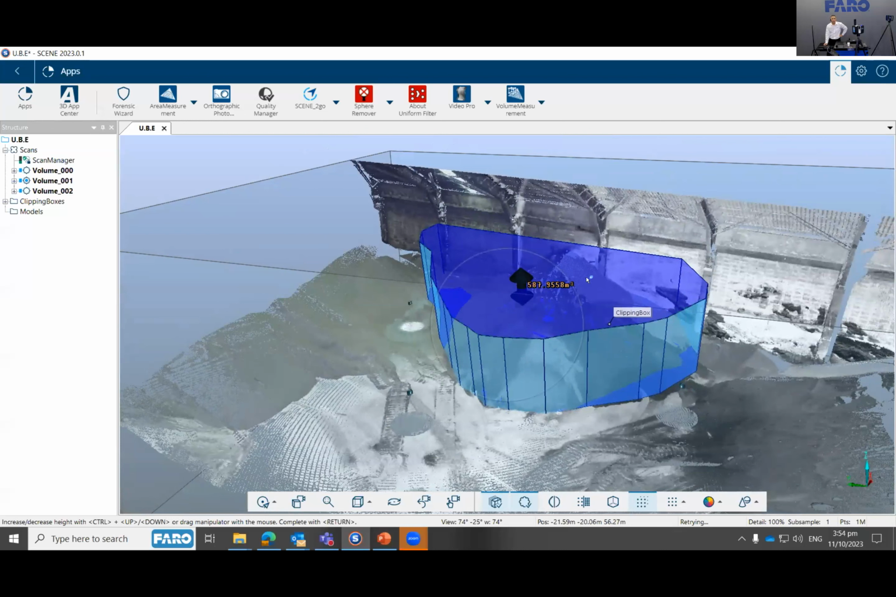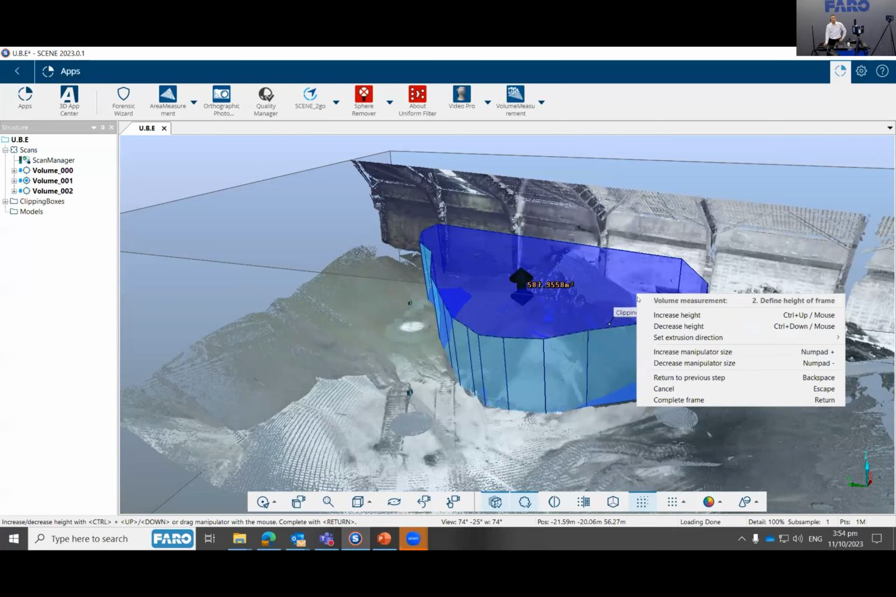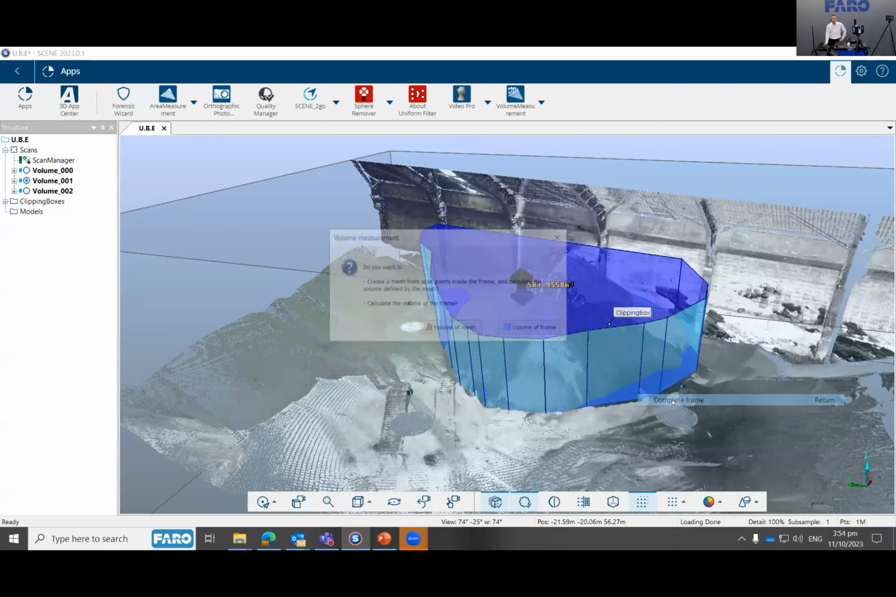You can see here, I already have a volume appearing. This is more for the total volume of this whole bluish area. So we do not want that. We just want the stockpile inside. So I'll just complete the frame.